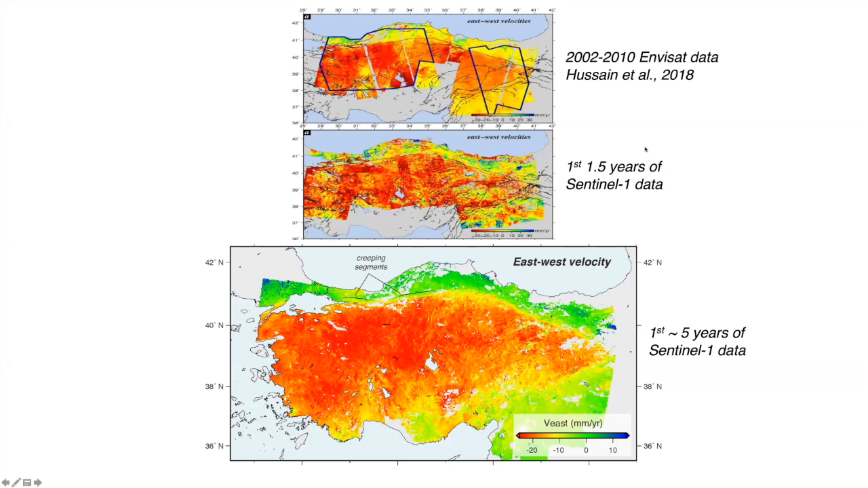The middle plot is the velocity field after about 1.5 years of Sentinel-1 data. So this was done in about mid to late 2015, early 2016. And now after 5 years, we paint this really nice picture of these Anatolian surface velocities.